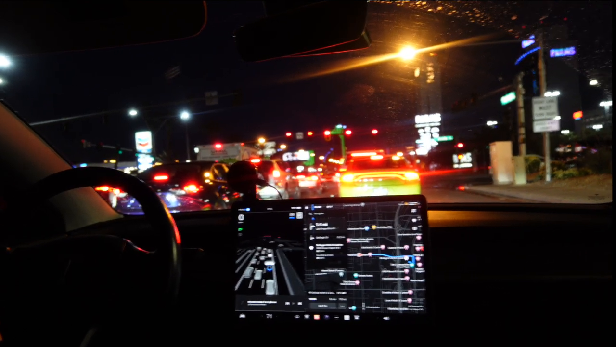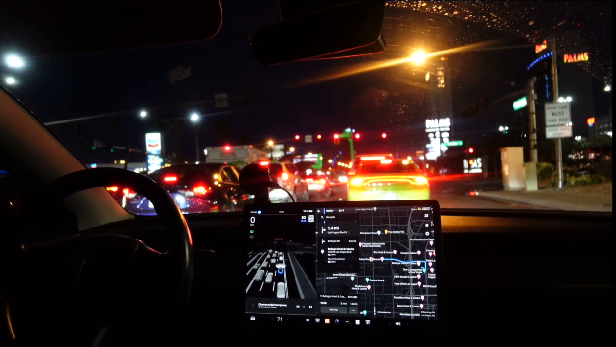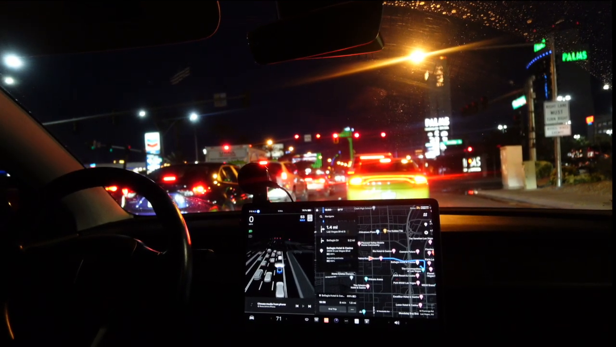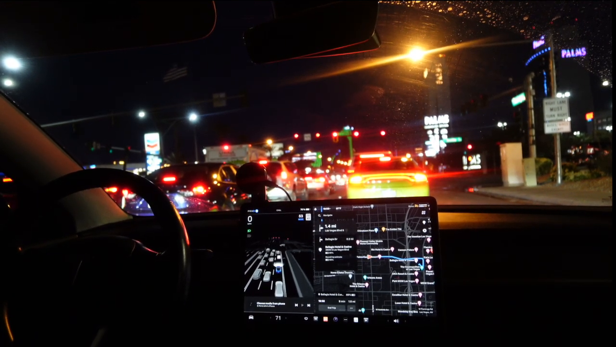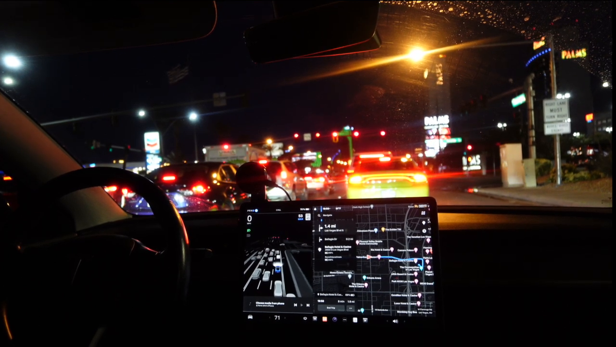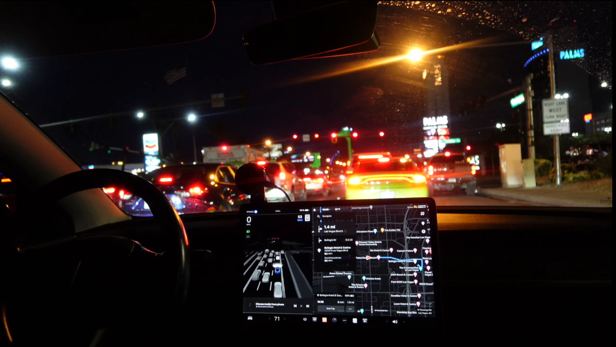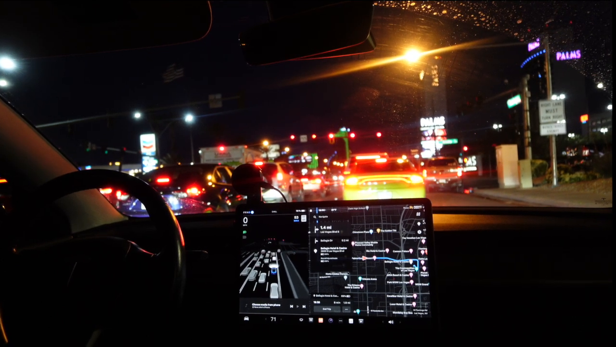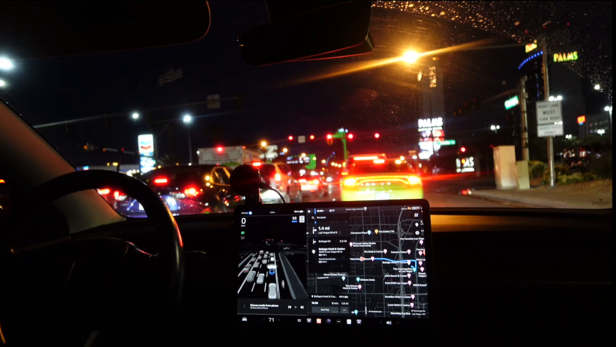So you would order a Tesla, and the Tesla will have no driver. It picks you up and drops you off to whatever location you put on the taxi app that they create.